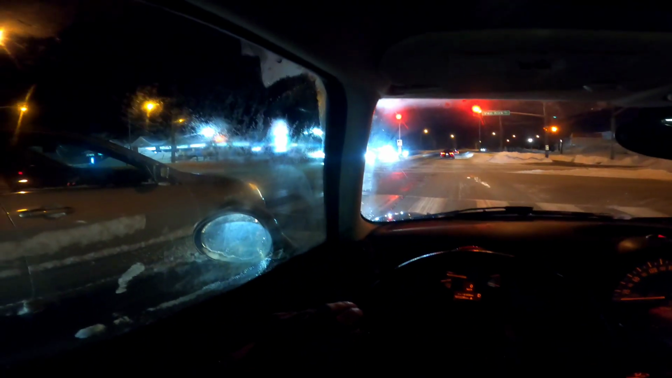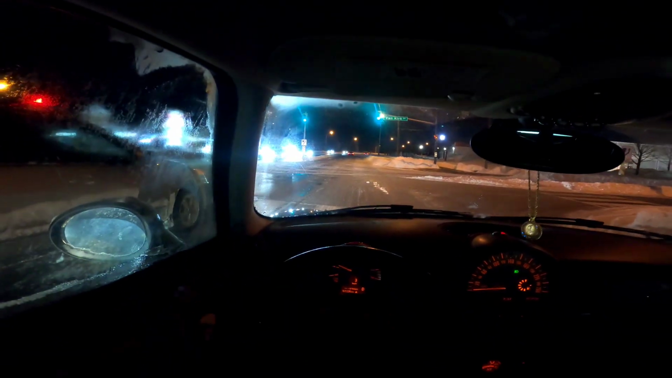And typically for front-wheel drive cars, they're gonna do this thing called understeer, kind of like this Accord here. Pretty much all front-wheel drive cars will do this thing called understeer.